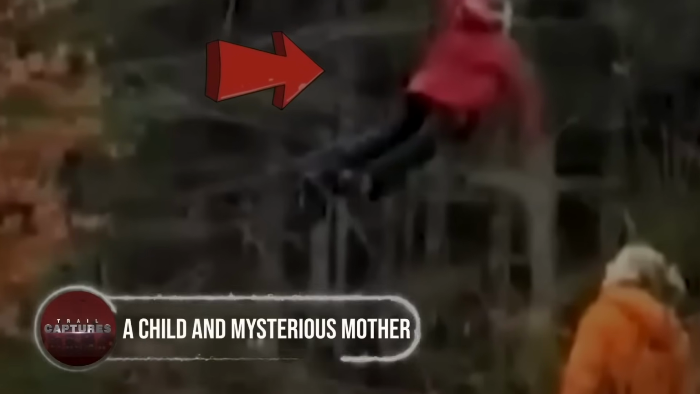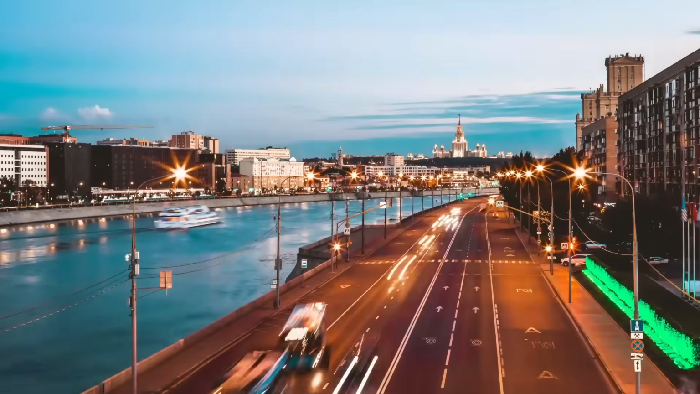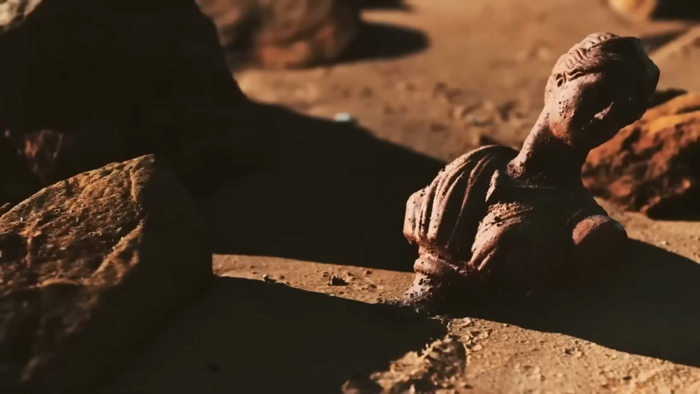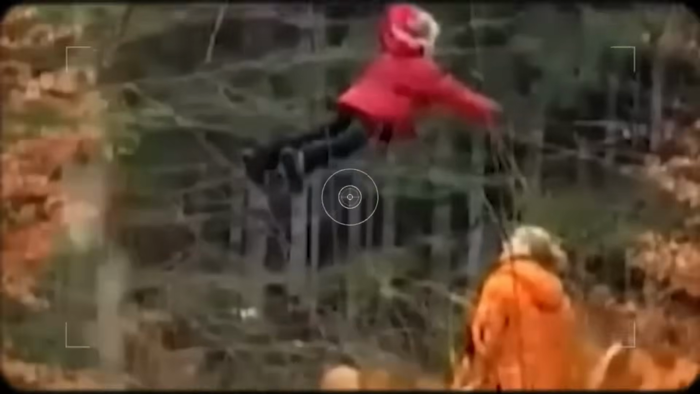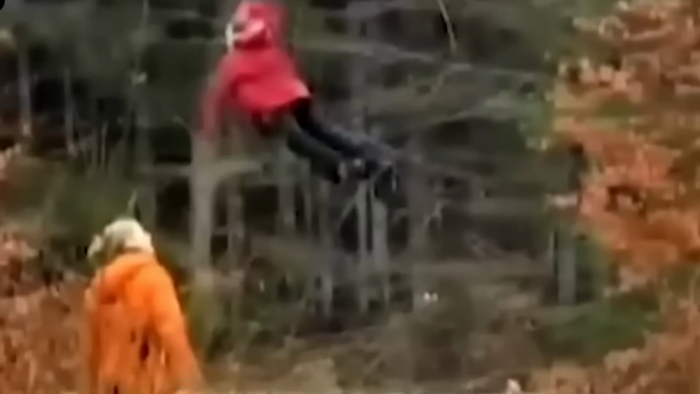A child and mysterious mother. Russia, a land steeped in history and mystery, has now become the setting for bizarre and unsettling trail cam footage. A child levitating in midair while her mother watches on, laughing. It's the stuff of nightmares that horror movies warn us about. But this spine-chilling encounter was no work of fiction.